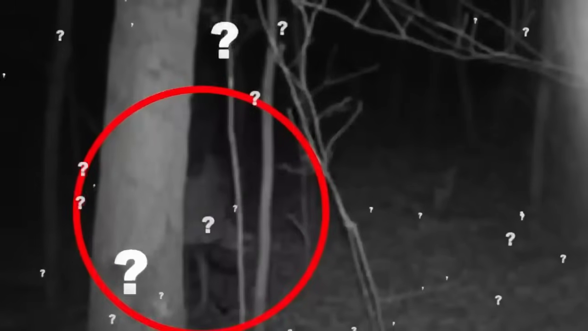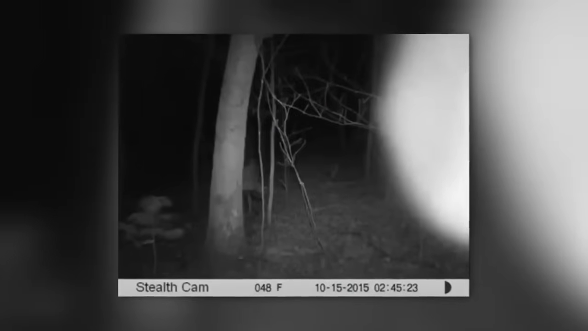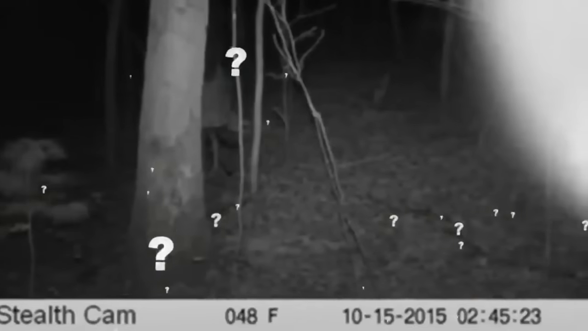The eerie part? It's the dead of night, and no girl should be wandering alone in the woods at such an hour. While the footage offers no further clues, we're left to ponder the possibilities. Could it be a neighbor's daughter sleepwalking, lost in the darkness? Or does the forest harbor secrets beyond our comprehension? What do you think about this video?